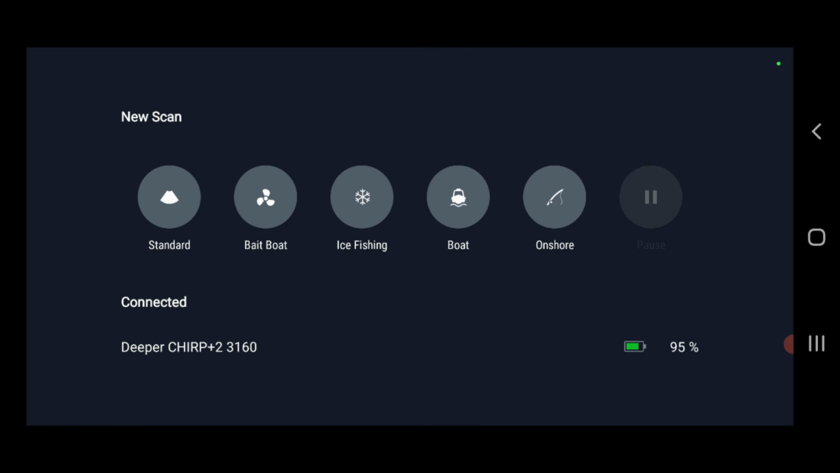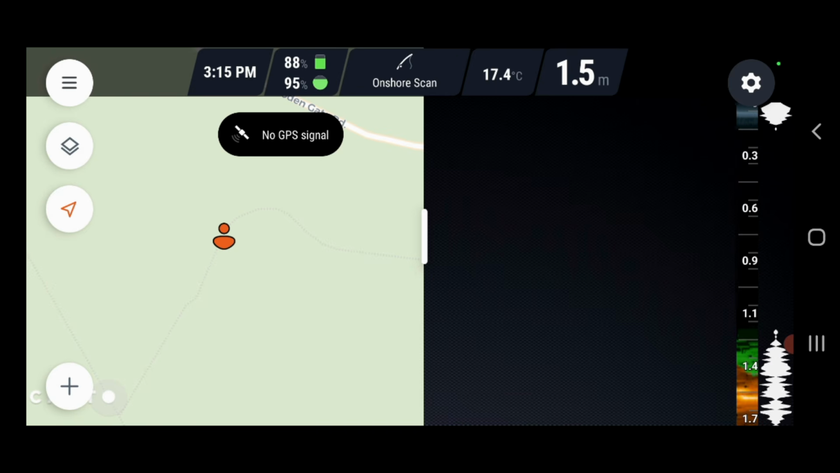Right, now, this is a new scan, so I can choose what sort of scan I want to do, and I'm going to do onshore. Let's go across from left to right. Standard is just a standard scan, just like a fish finder. Bait boat, I'm not even sure what that is. Ice fishing, I don't really know what that does because I live in Australia and we don't really get all that much ice. Boat obviously is on a boat, but onshore is what you use to create a bathymetric map. So onshore and standard are similar, but onshore will act the same as a standard sounder, fish finder, but it will create a bathymetric map while I'm doing it. So I'll hit onshore.